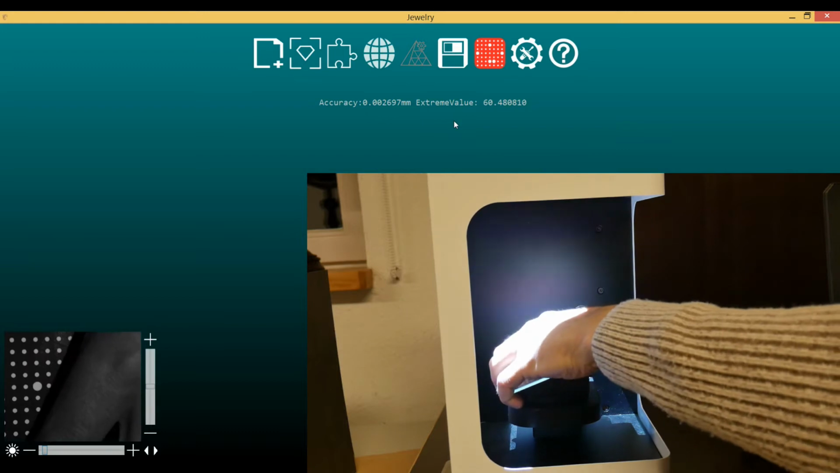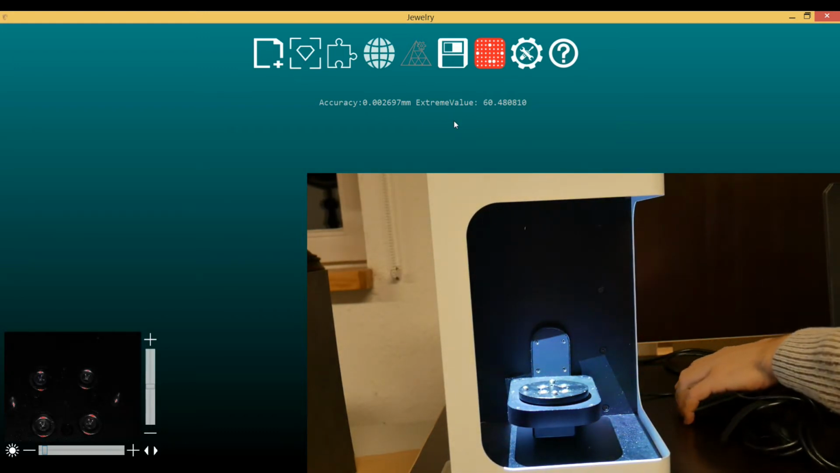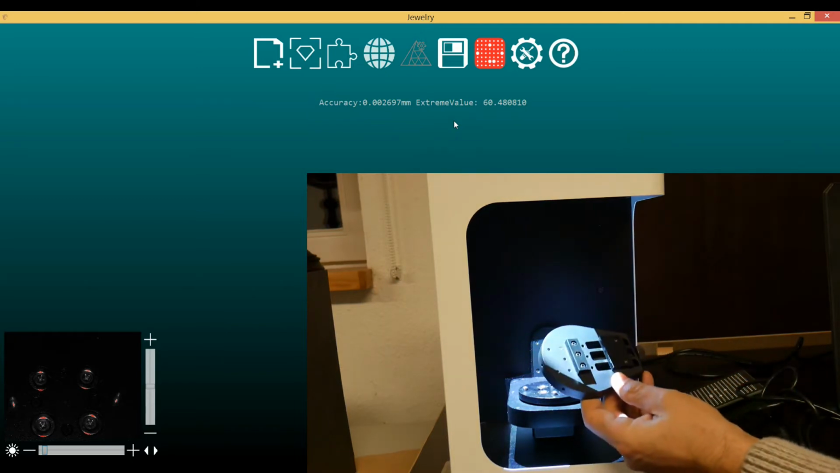Okay, so take off the calibration board and put on the item that you want to scan. That item shouldn't be much bigger than, for example, 5 or 6 centimeters as maximum cubic dimensions.